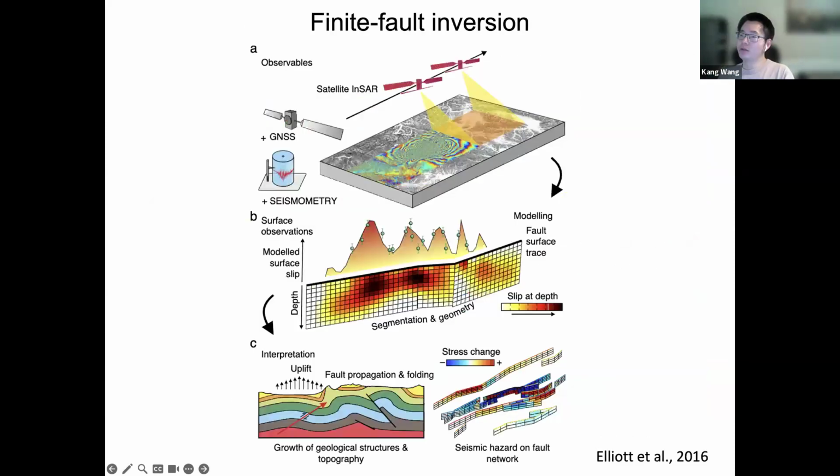With the detailed surface deformation mapped by InSAR, along with other geophysical observations, including, for example, seismic data and GNSS data, we can begin to model how the earthquake rupture propagated at depth and estimate the distribution of slip at depth, as well as infer the physical properties of the surrounding crust.